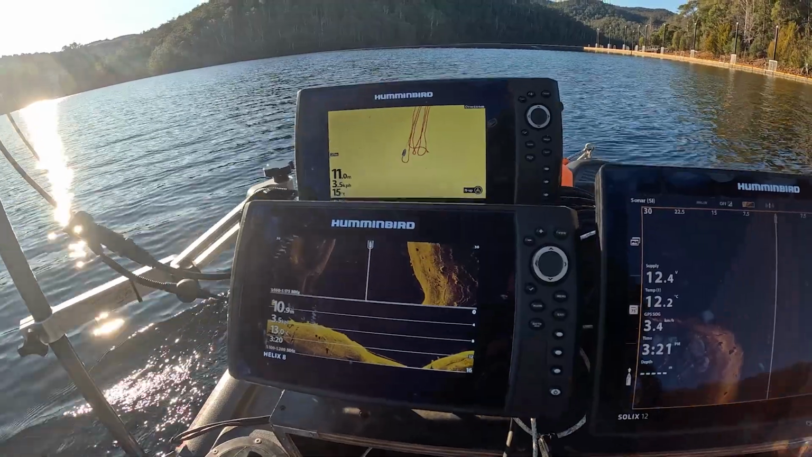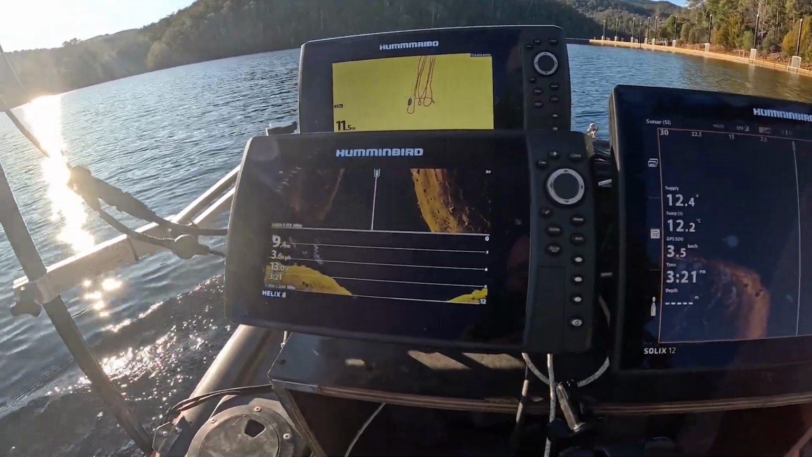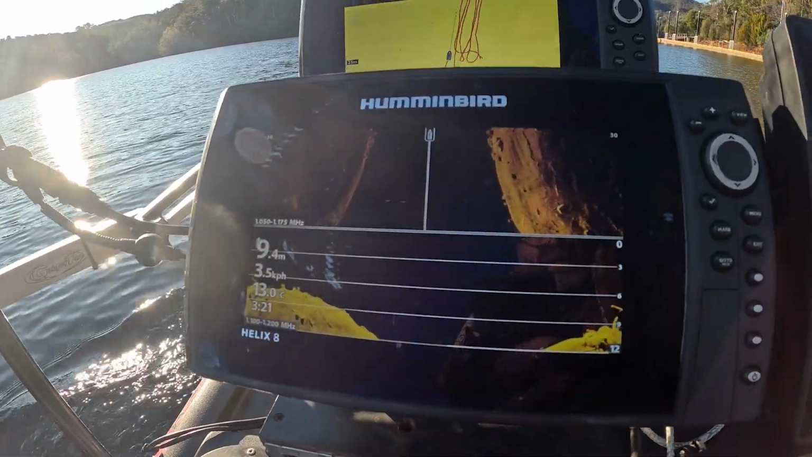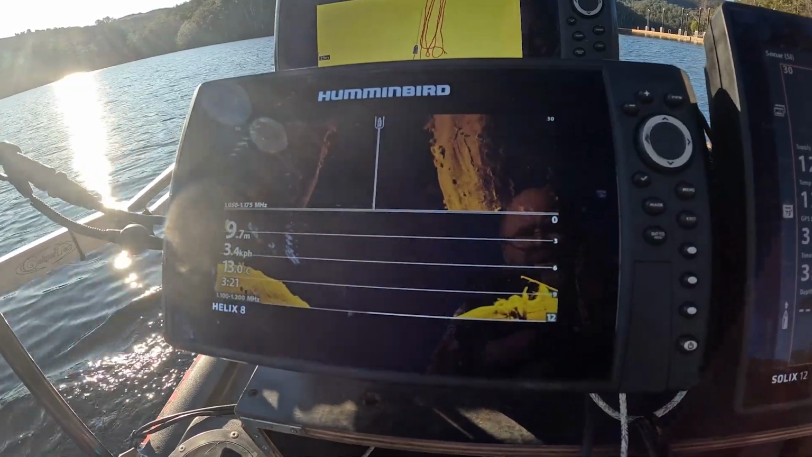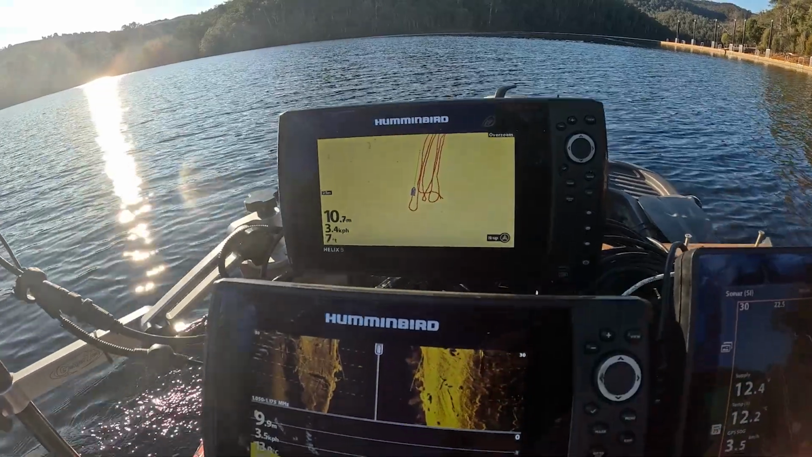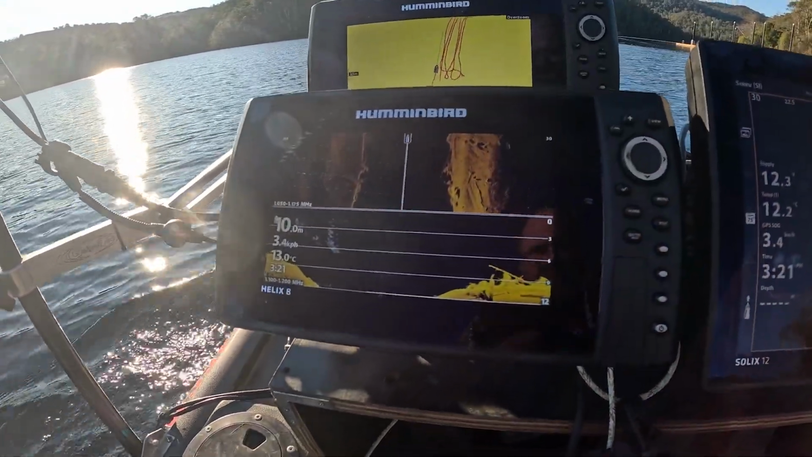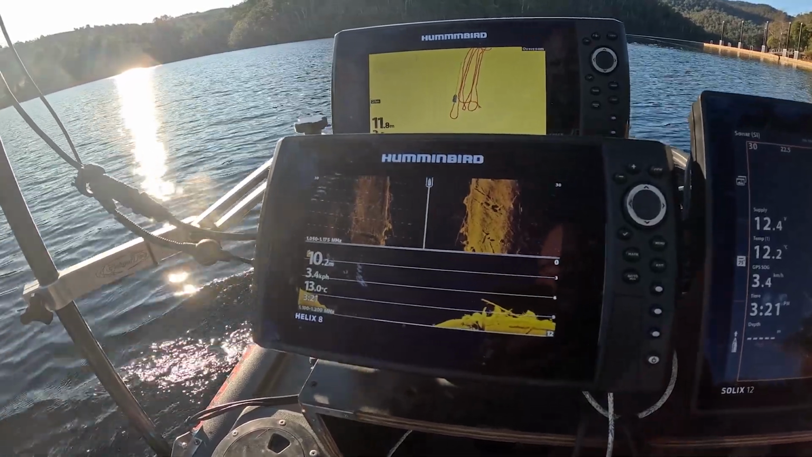So all I'm doing is just going back and forth, as you can see on the map, clearing it, looking for anything that might be submerged under a tree, picking a line as best I can so I get as much down scan as I can.